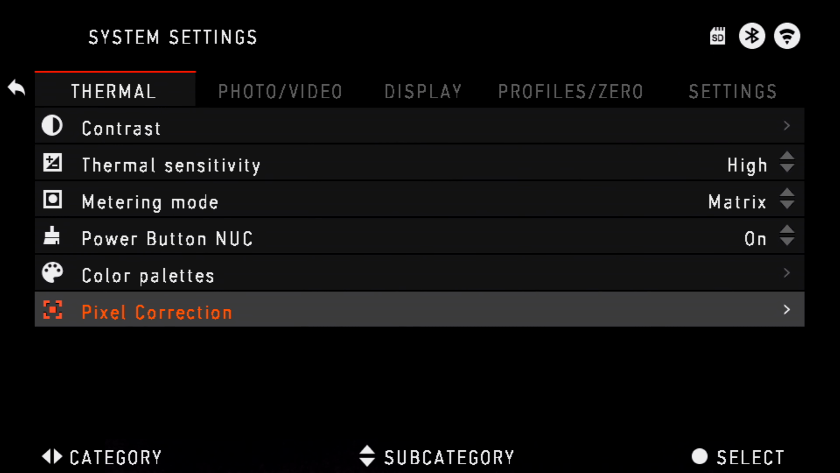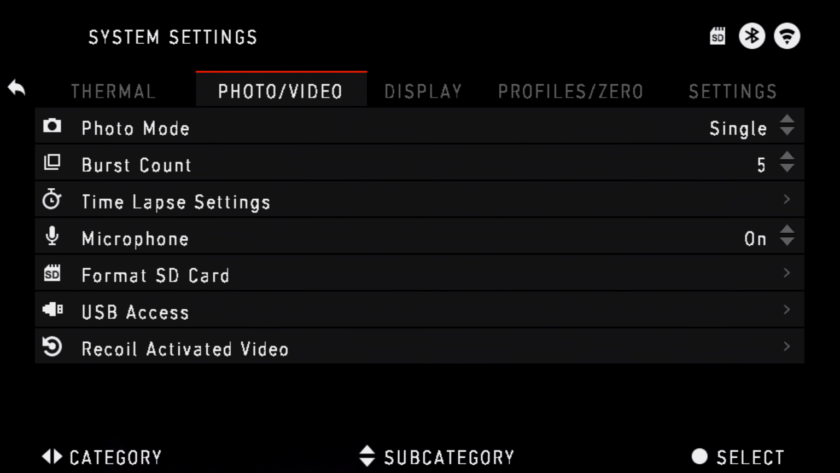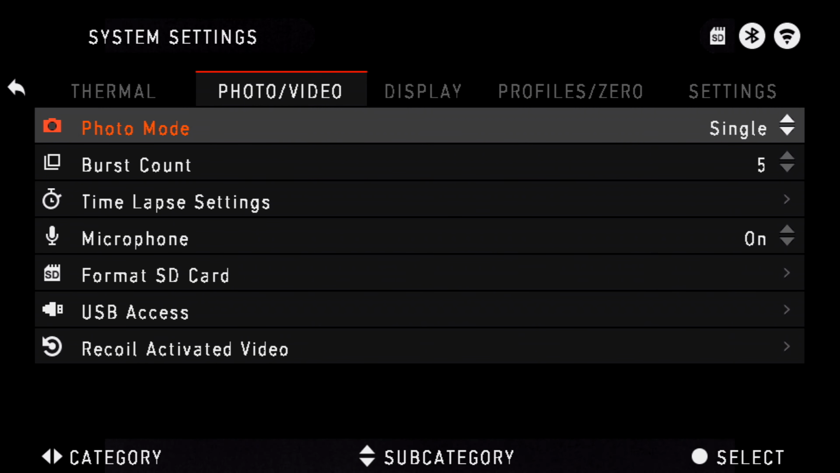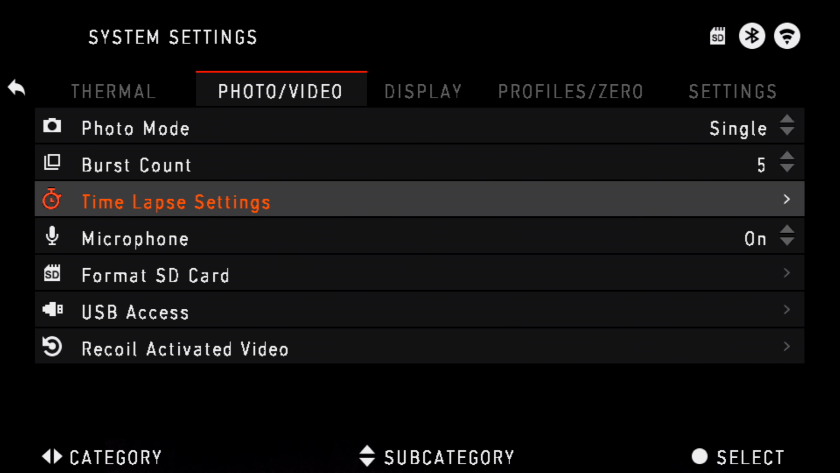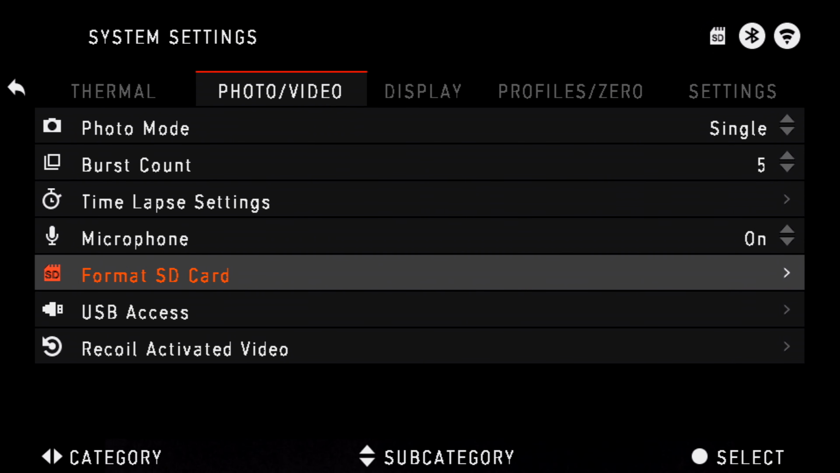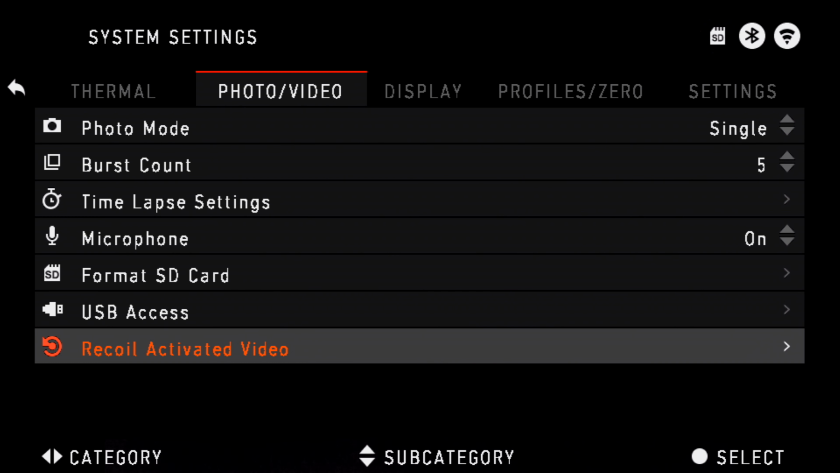And then you got pixel correction. In case you get a burnt out pixel on the screen, you can move that away or correct it. You have a burst mode for photos. You can do time lapse settings on here too, but I probably won't ever get into that. Microphone on or off, format your SD card. USB access, not sure what that is, but I think there is a USB-C on the scope.